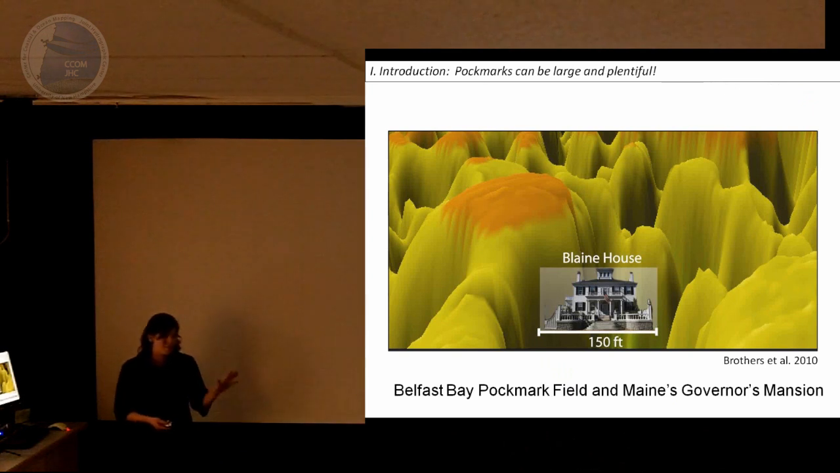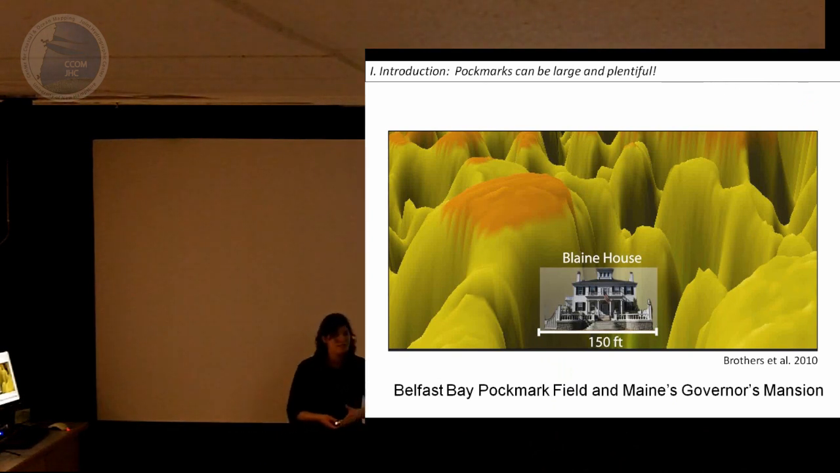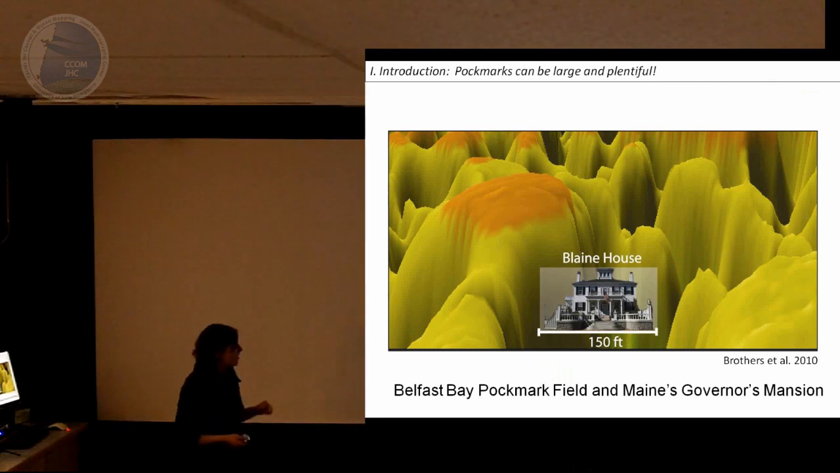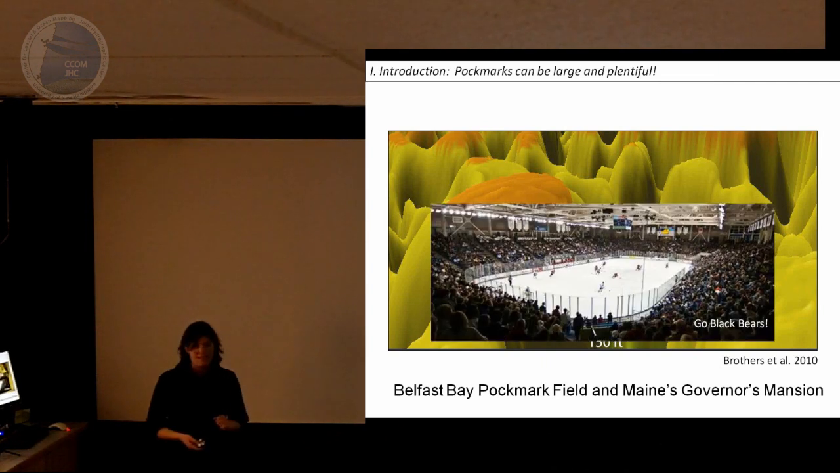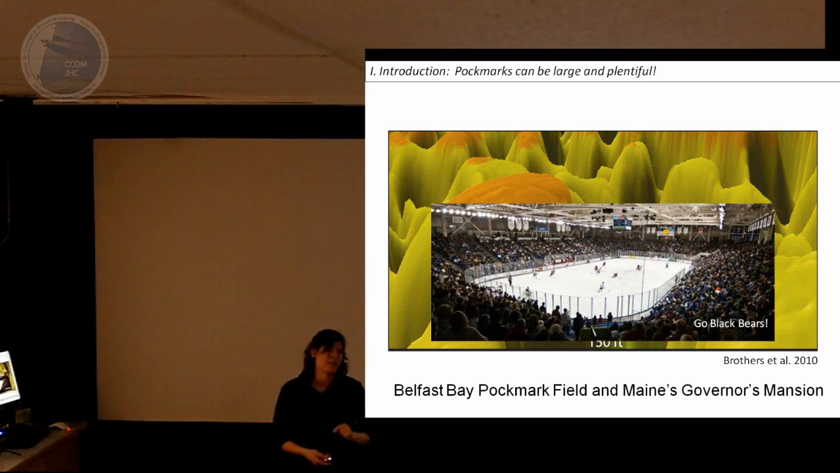And just so we all know, these Pockmarks can be quite large. They're generally about 84 to hundreds of meters in diameter in this region. This is a picture of Maine's Governor Mansion in a Pockmark, but you know, an Olympic-sized ice surface would also easily fit in a Pockmark.